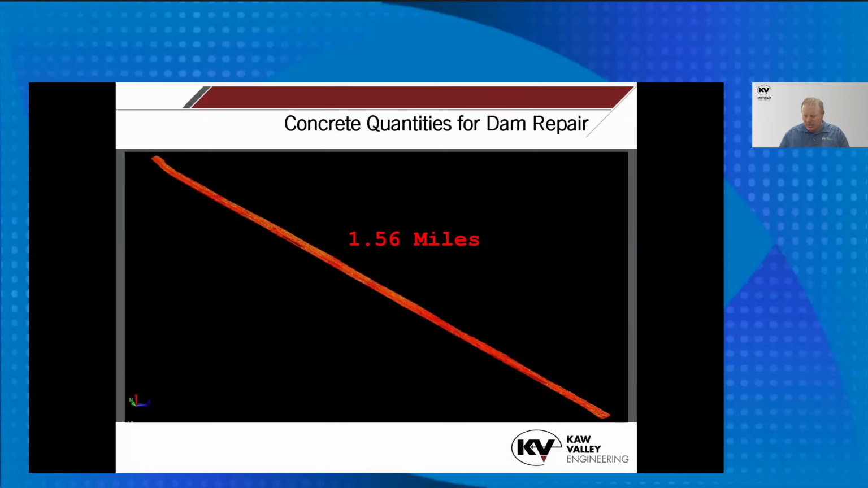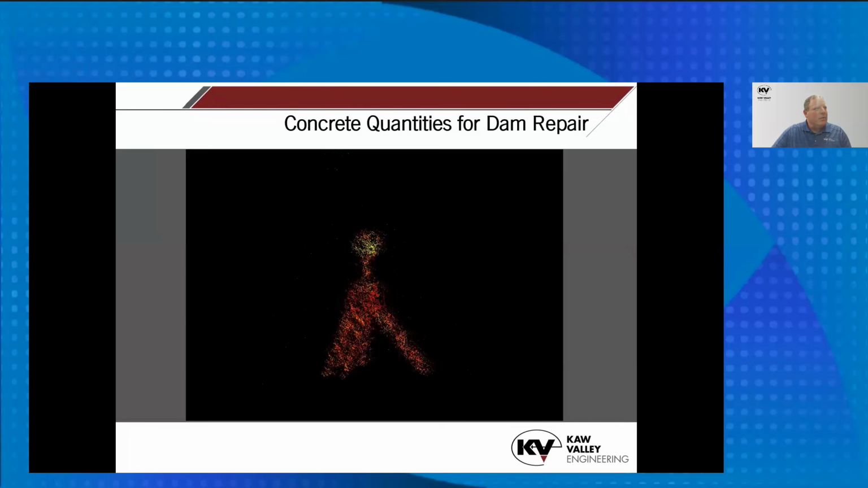So what we did is we set control along this dam and used globes. And this is kind of a screenshot of the globe. And as you can see in the pictures, it's clearer on the computer than it is in this picture, but it kind of gives you the idea that you can see this. And what we did was, wrong button, sorry.